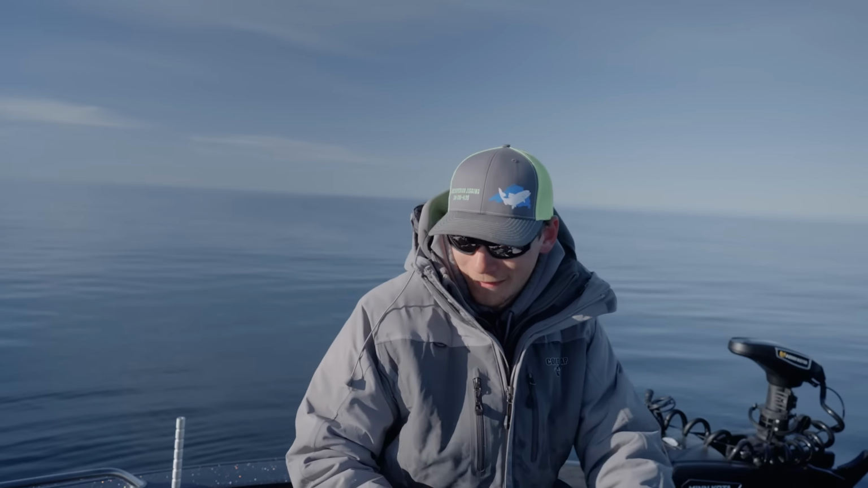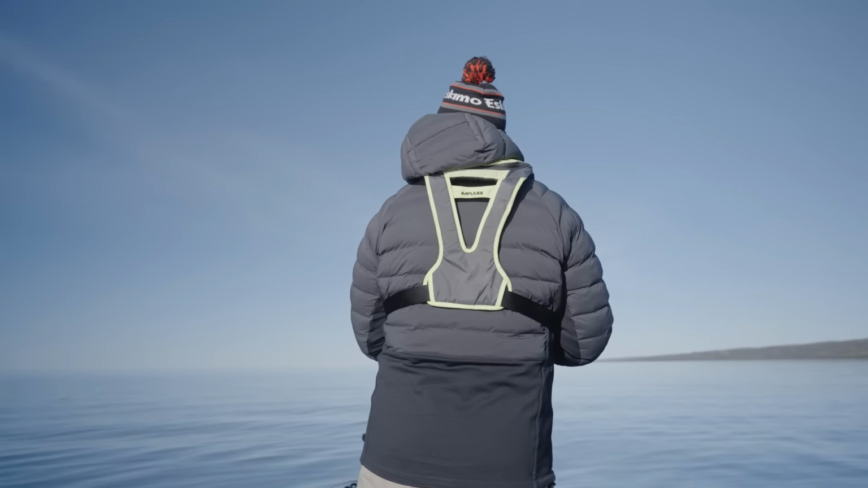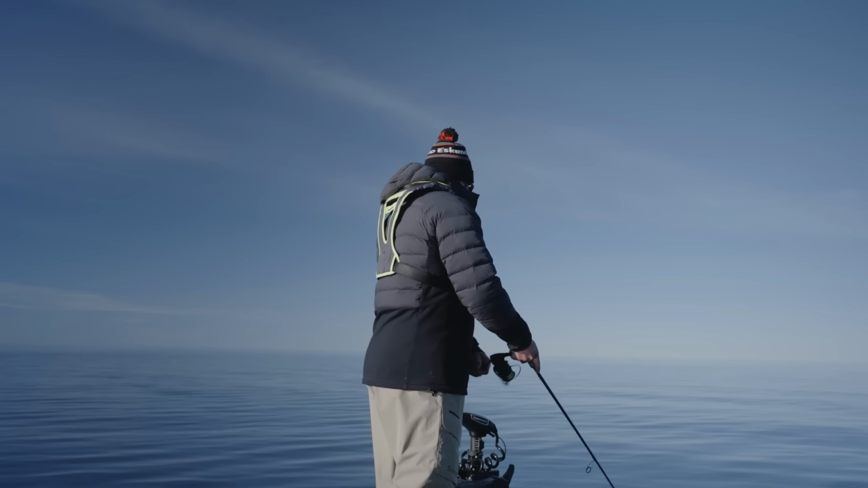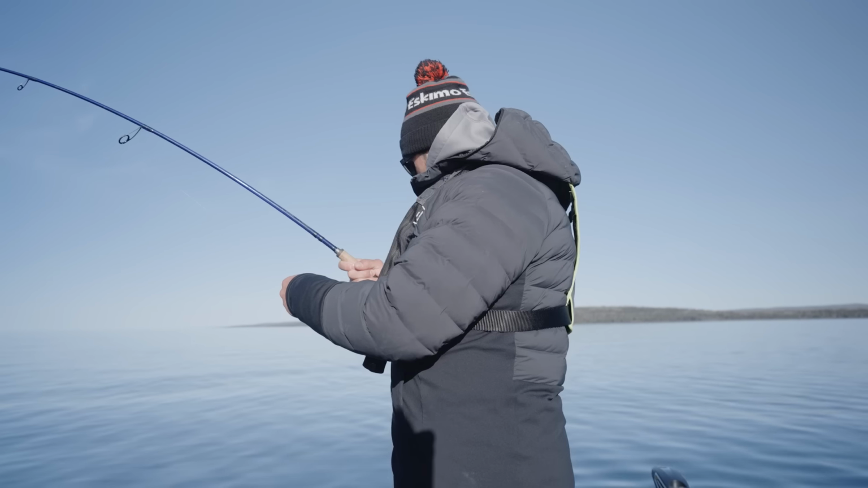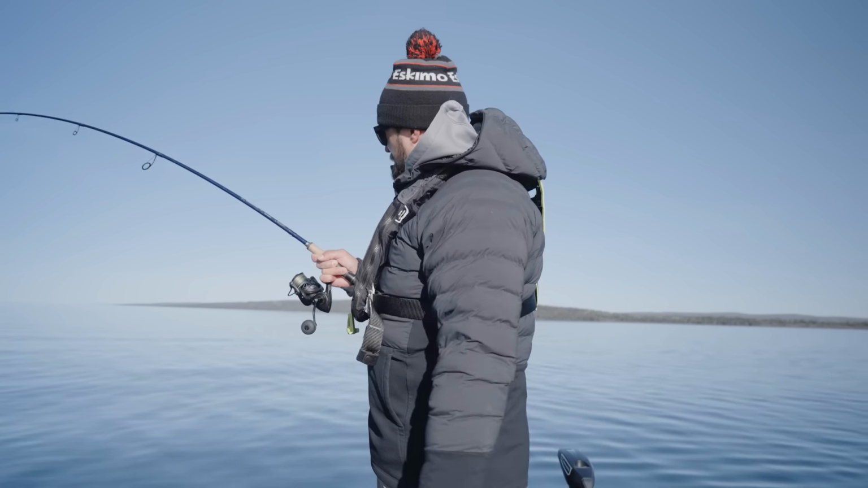There we go. Oh, that might have been too far left. Yeah, reel it in, re-pitch. Straight ahead now, dead ahead, 70 feet. That one ain't good, man. I haven't even barely reeled them. Like, that's how shallow these fish are.